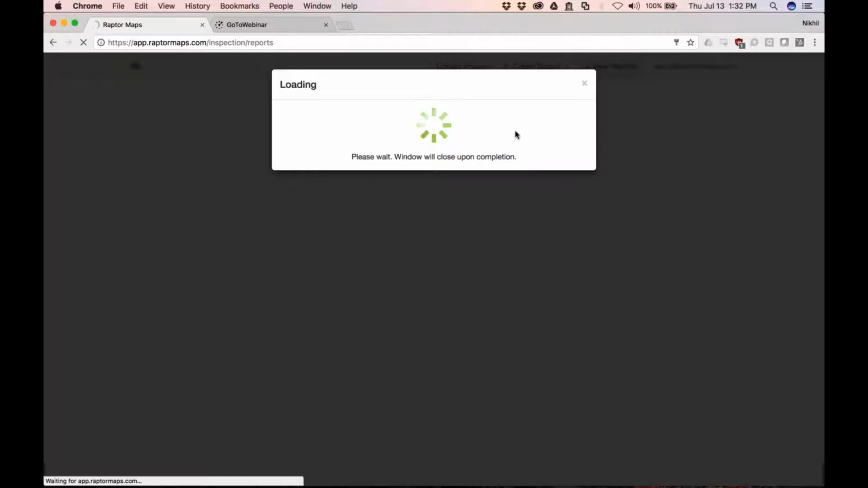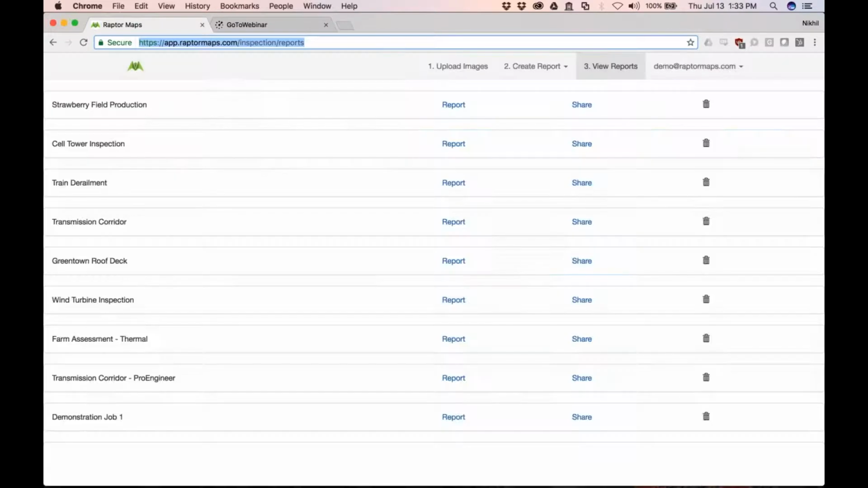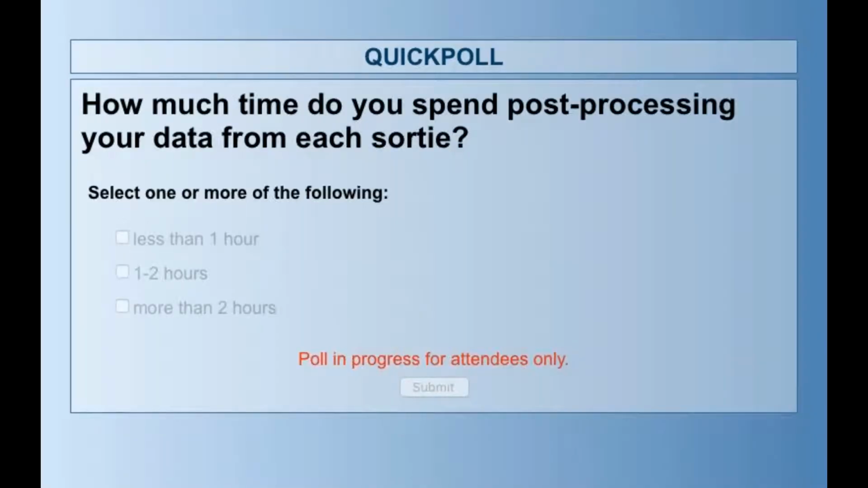So I do have a quick poll question that I'll throw in again, just about time of processing. This might help Raptor Maps gauge how long it takes to get your data. I'll just go ahead and launch this poll question real quick. How much time do you spend post-processing your data? It seems like once you upload pictures into Raptor Maps and they do their processing, this could be helpful in saving the time and energy you have to spend on the processing.